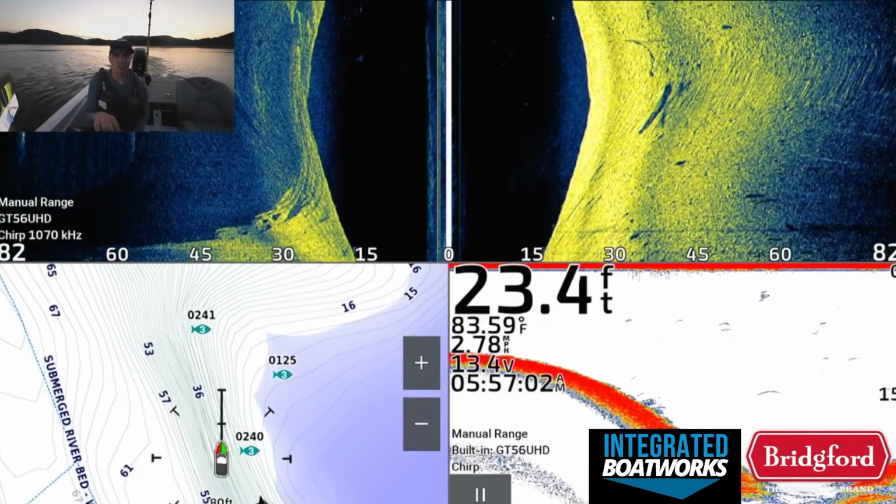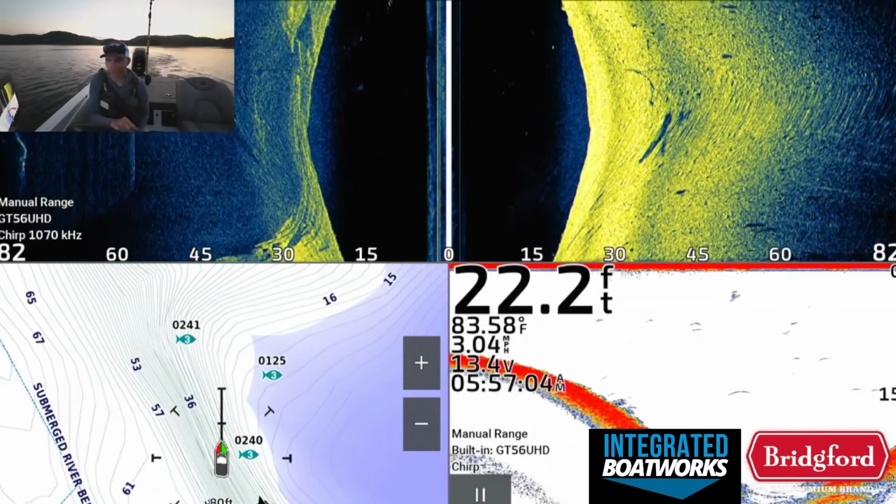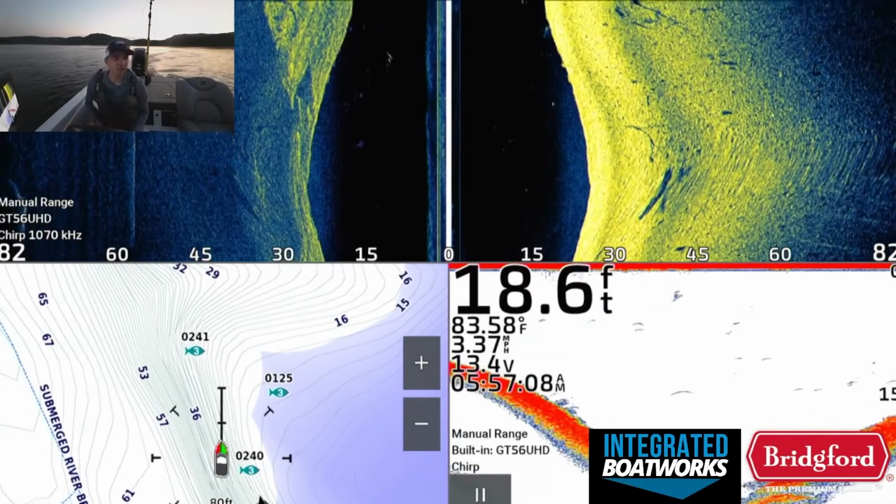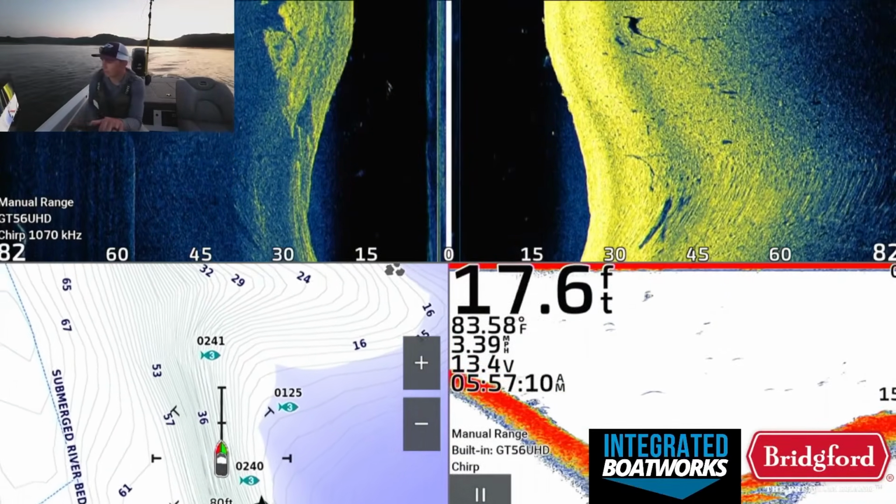But basically, I'm just graphing some of these ledges out here. Saw a bunch of fish. Didn't catch any real big ones. I think actually right around this area, I lost like a 4.5 pounder last time I was here, which is a really good one for Beaver, so I take that back. There are good fish in this area.